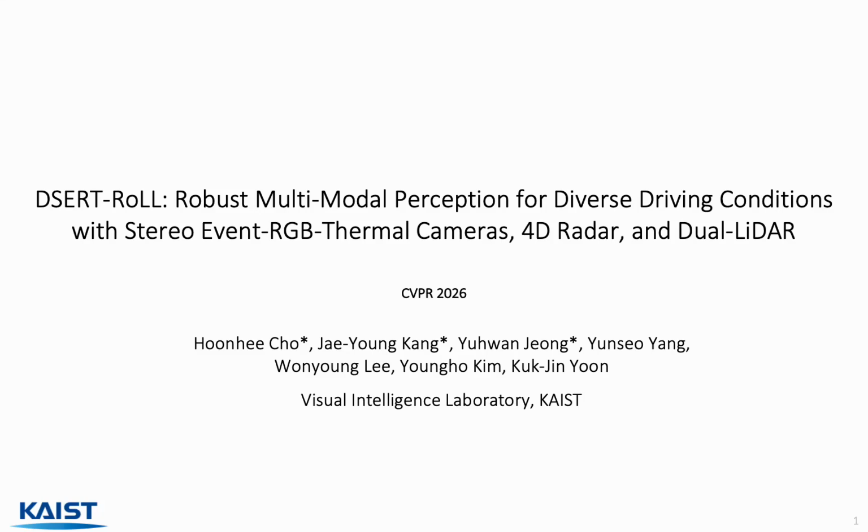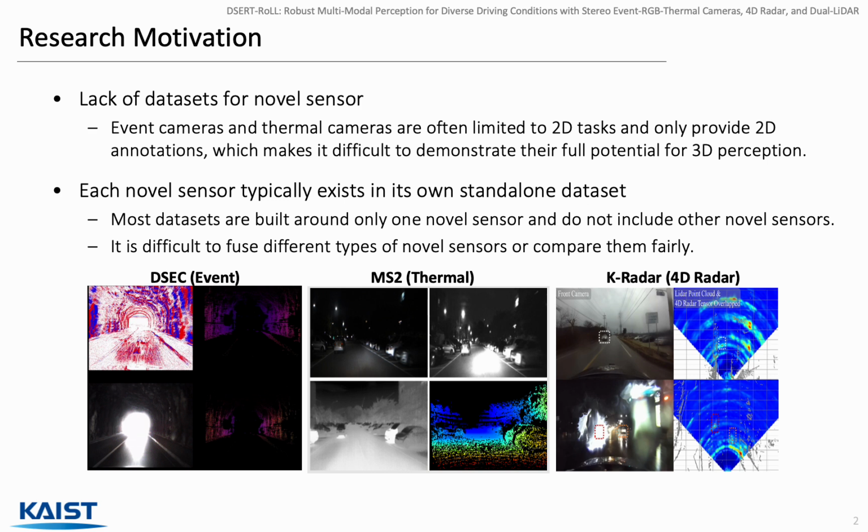Hello, I'll present our work, DSERT-RoLL: Robust Multimodal Perception for Diverse Driving Conditions with Stereo Event-RGB, Thermal Cameras, 4D Radar, and Dual-LiDAR. This is joint work with Hoonhee Cho, Jaeyoung Kang, and Yuhwan Jung from the Visual Intelligence Lab at KAIST. Let me begin with the motivation.